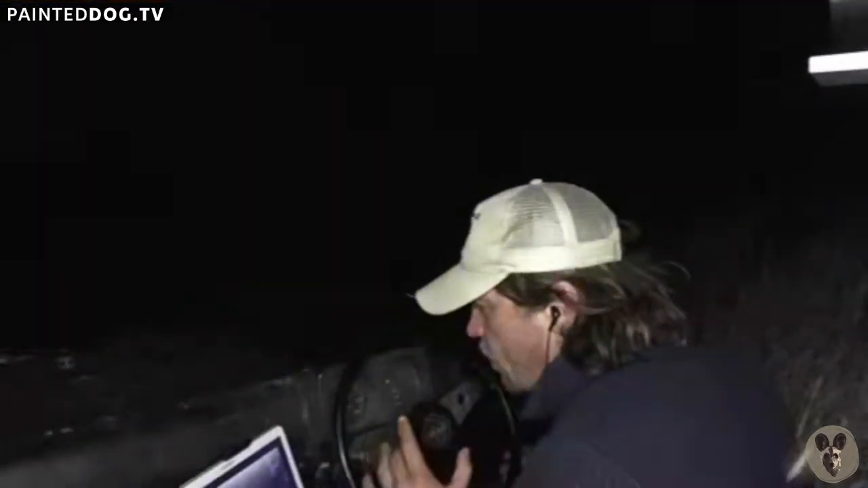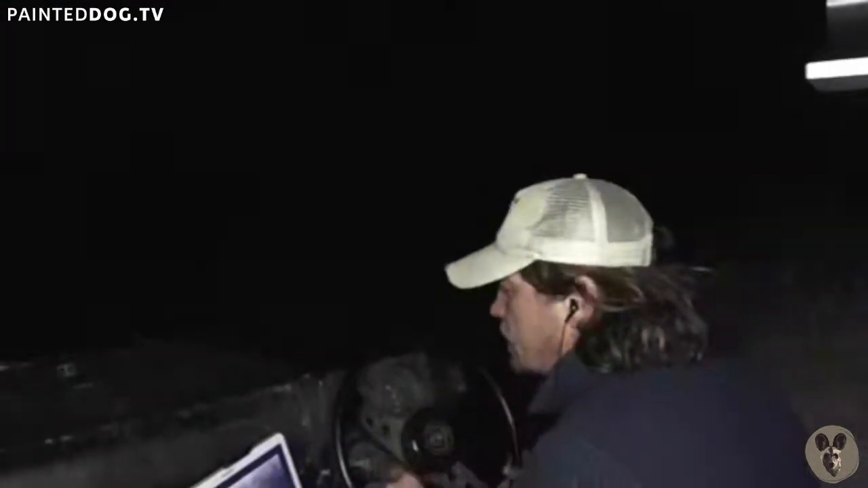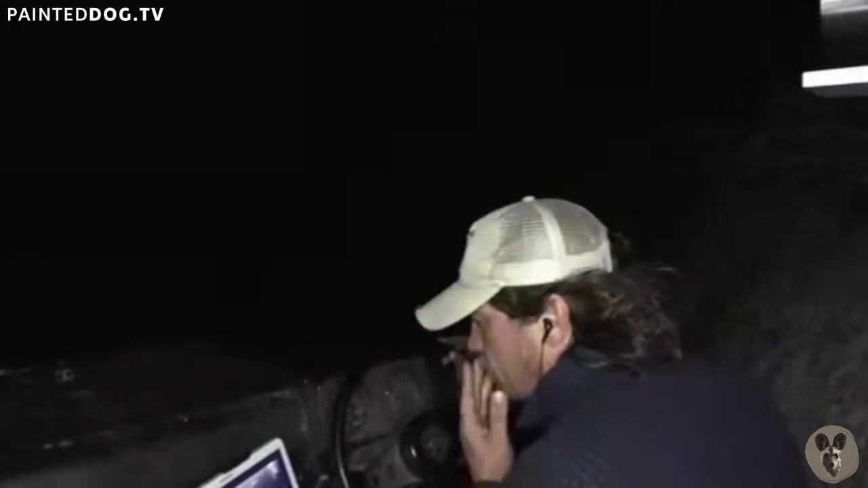Yeah, I think we... Forward. Yeah. Cool. So now this is where the thermal becomes really, really special, because you can see what's going on during the hunt without creating an advantage for the leopard or for the impala. And she should be just off to the left here.